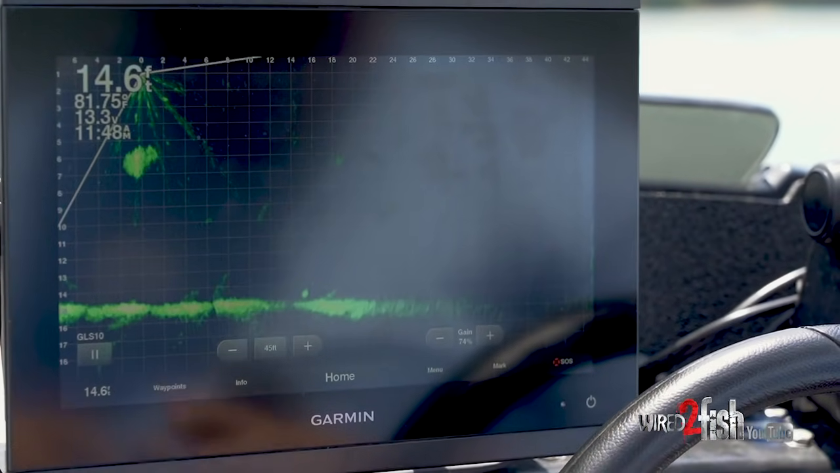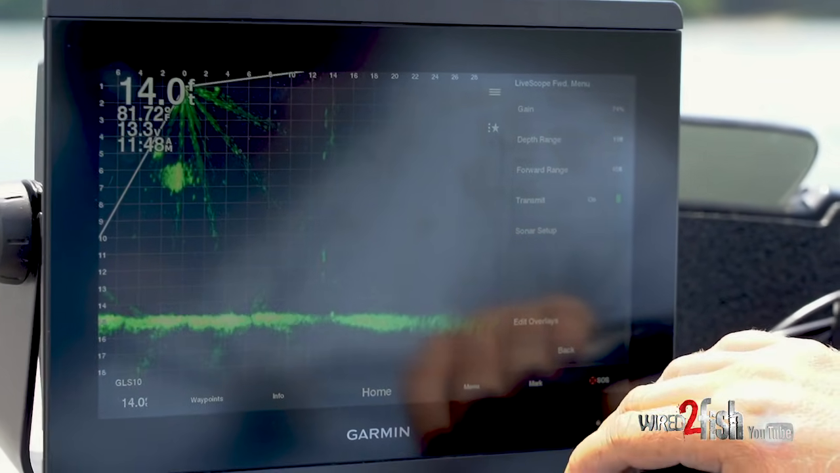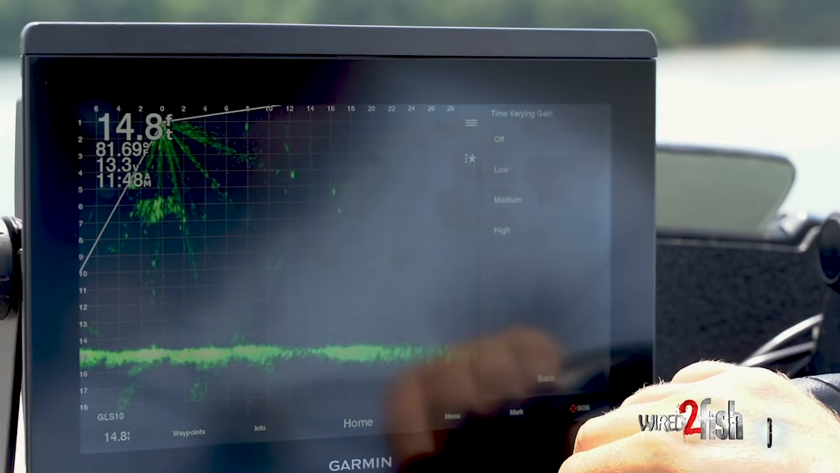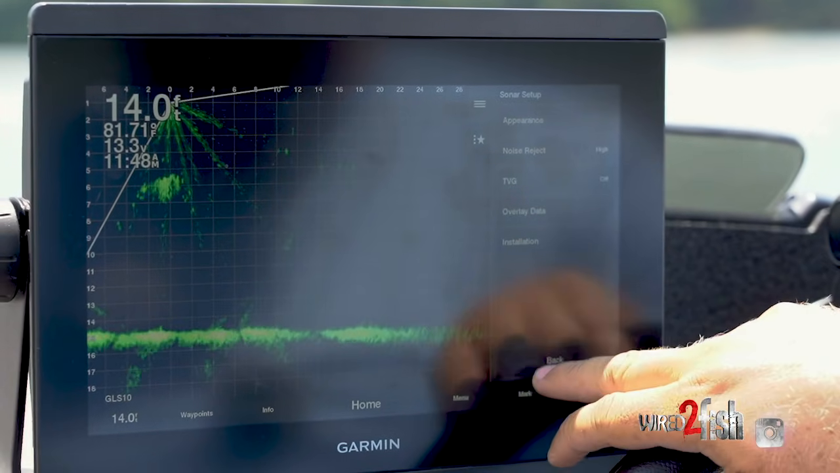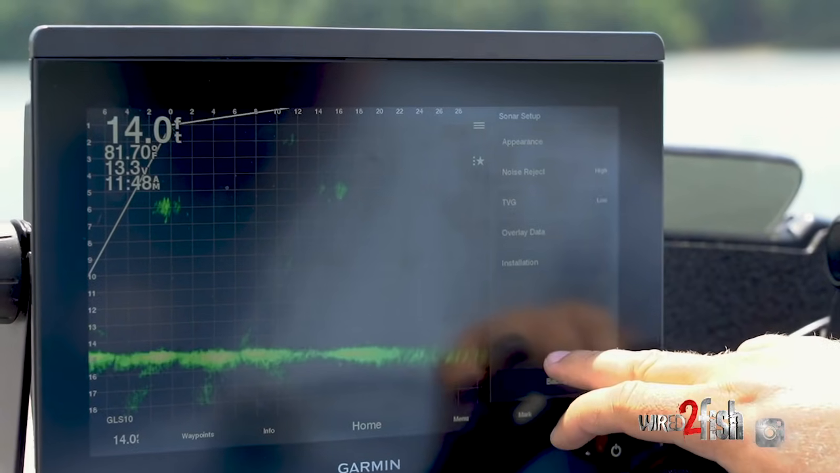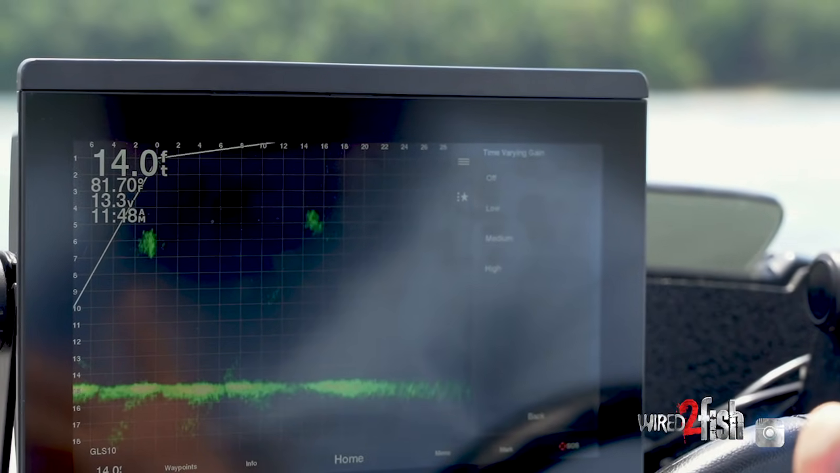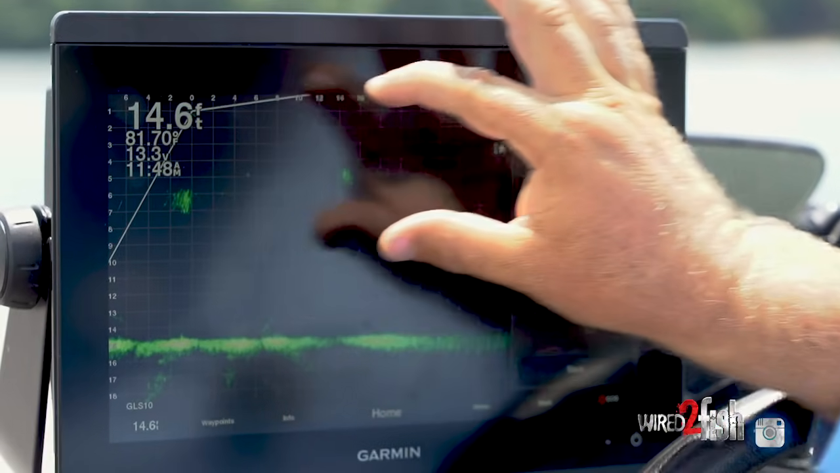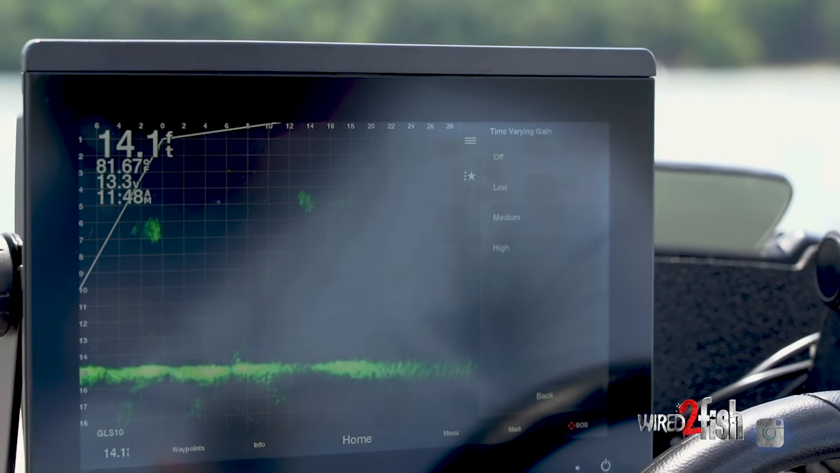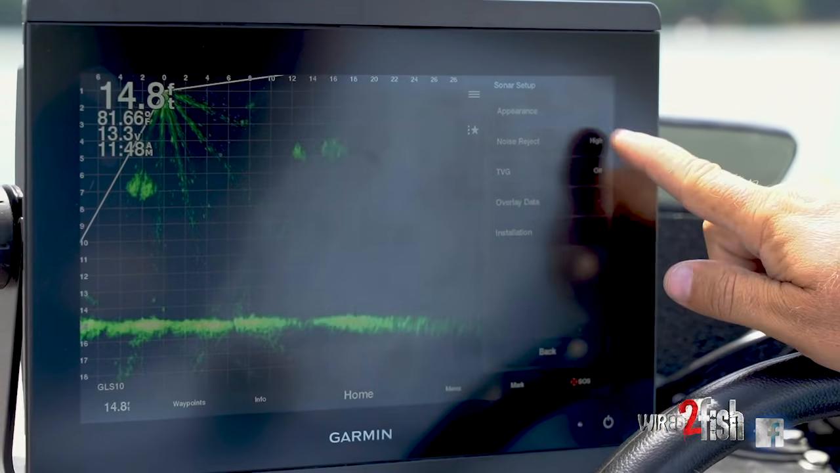Okay, very important. If you turn your noise reject on high and you're in less than, let's say, 15 foot of water, your TVG, time varying gain, needs to be turned off. Needs to be completely turned off. You can turn it on low if you look a little bit deeper. As you can see, it clears things up a little bit more. And TVG allows you to look deeper into the water column. It's filtering out this top information up here in the top part of the water column. So anything deeper than 15, you can turn your TVG on. But for now, turn TVG off, noise reject high.